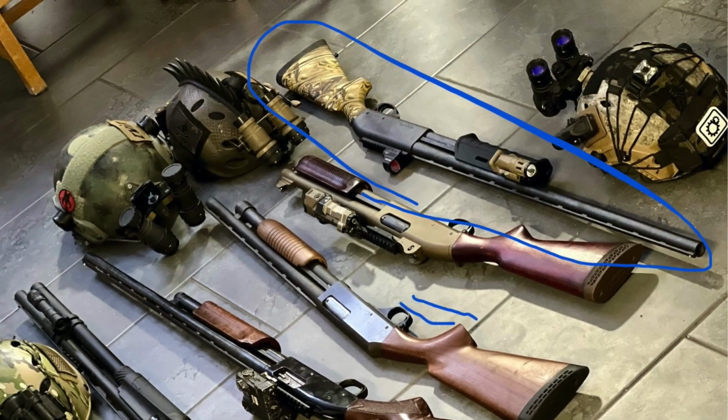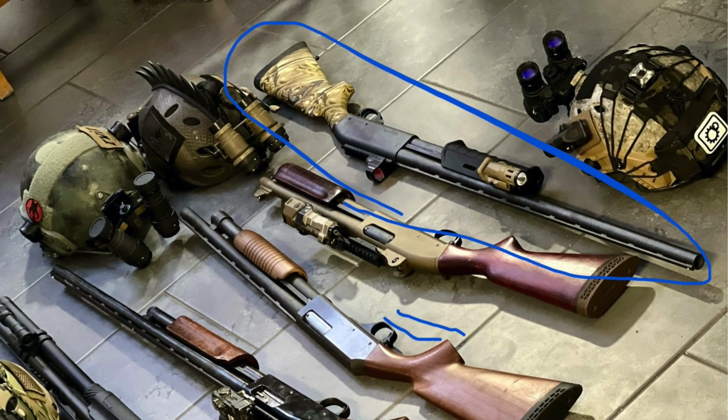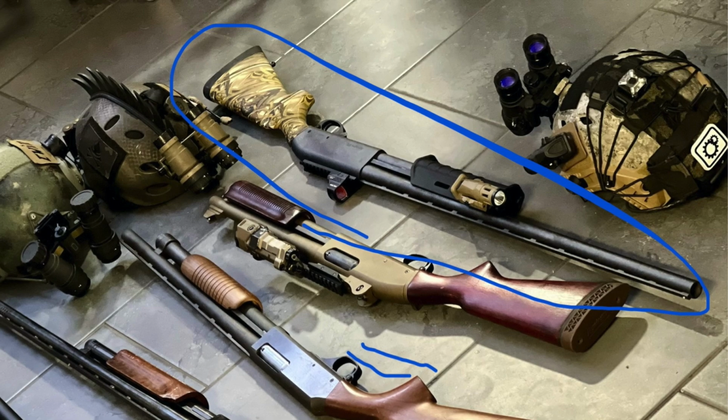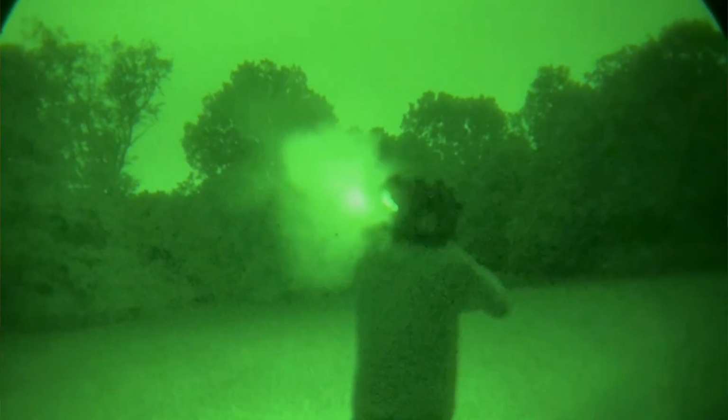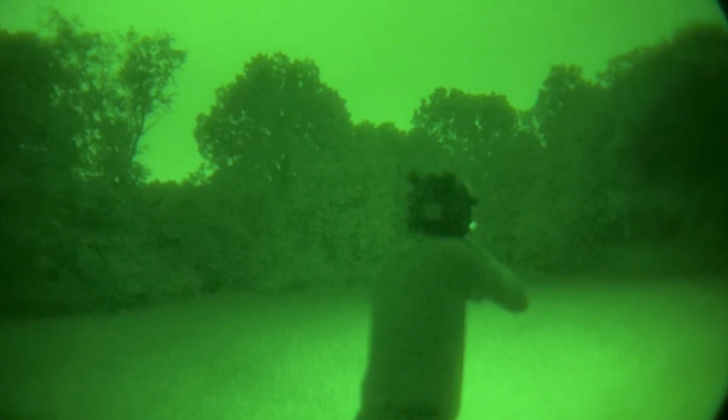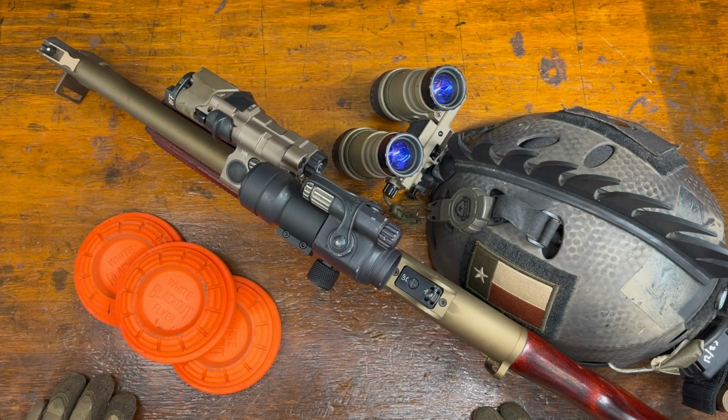Here's DJ Skinny landing some hits. He's running a Remington 870 with dual tube NODs. He has a Holosun red dot on the shotgun, as well as an Unity white light and IR light on a Magpul handguard. Nice. Yep. All right, so that's about what I got for you.